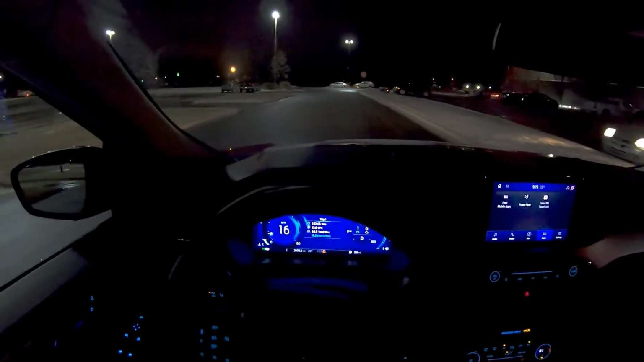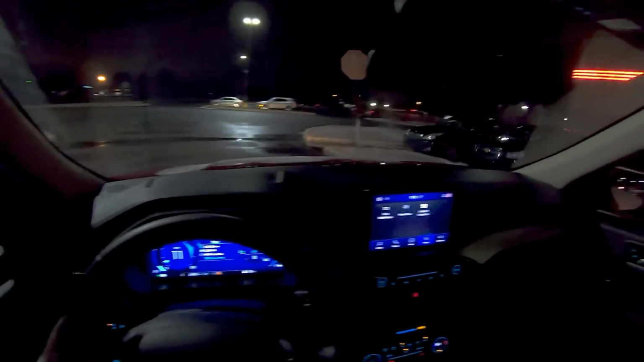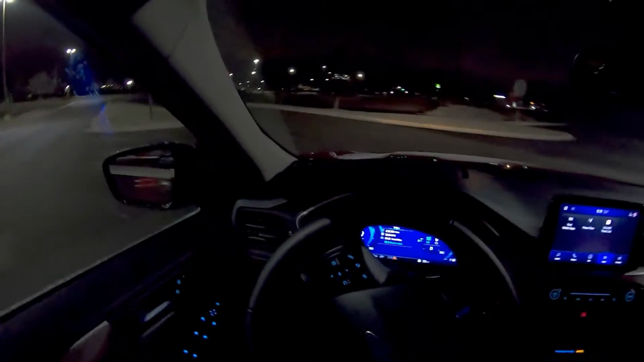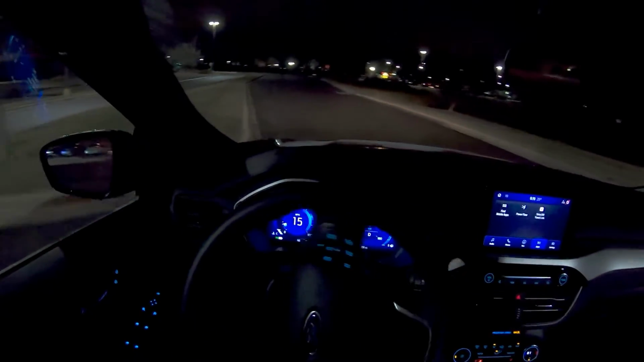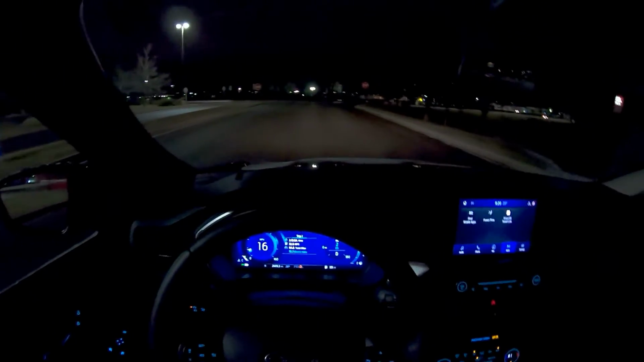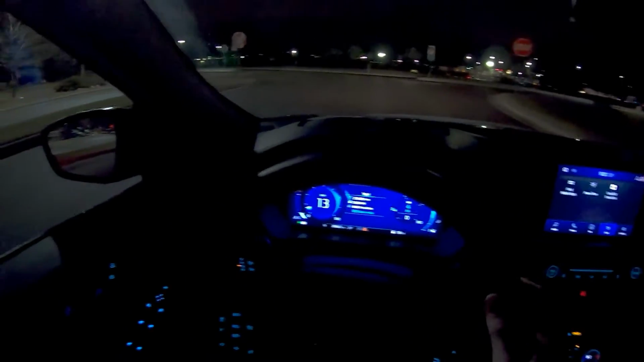Just look at the gauge cluster here. There's a lot going on. It's kind of a complex but yet easy to read screen. You've got your speed up in a big digital display. Once I get around this corner here, the speedo is in a nice digital display. It still kind of has that classic gauge look, even though there are no graduations on it. But it tells you the speed very easily.